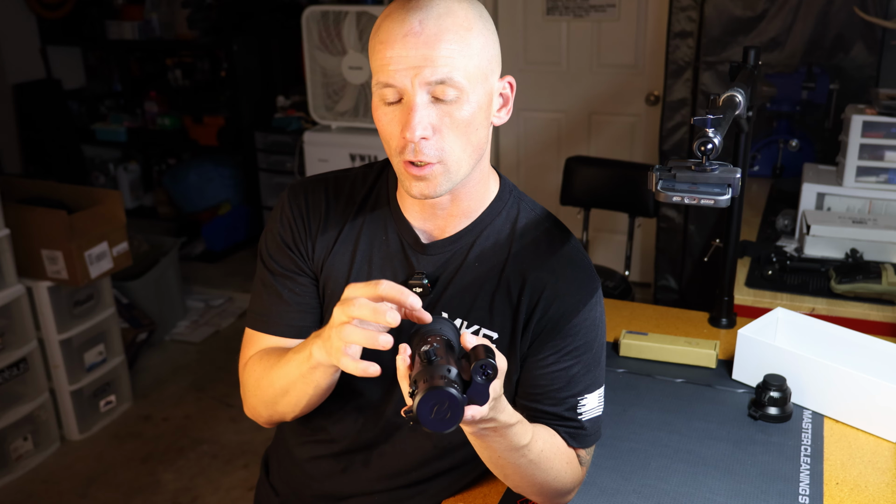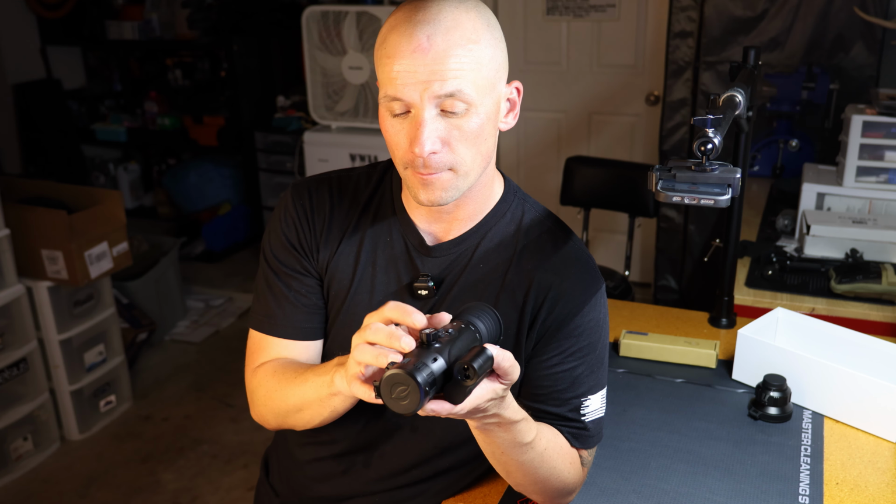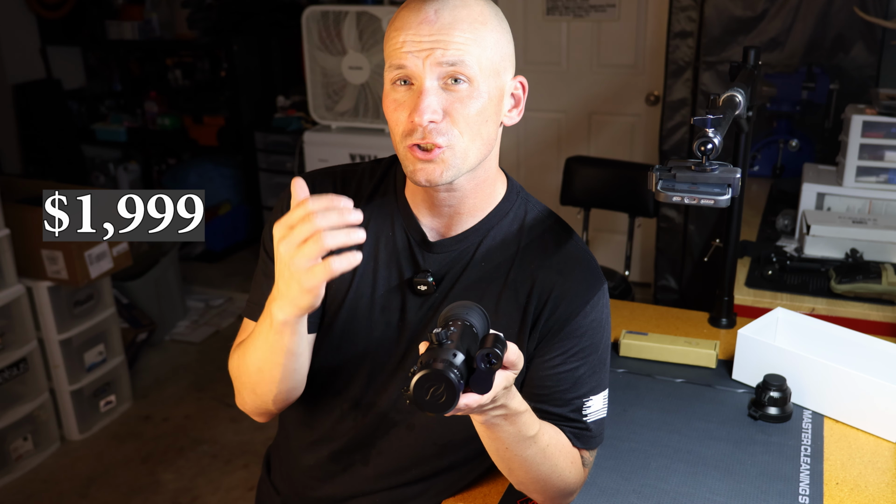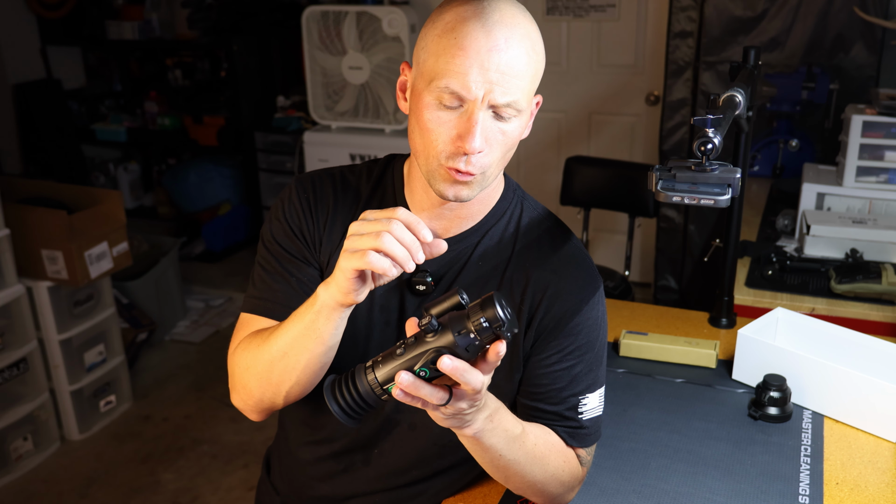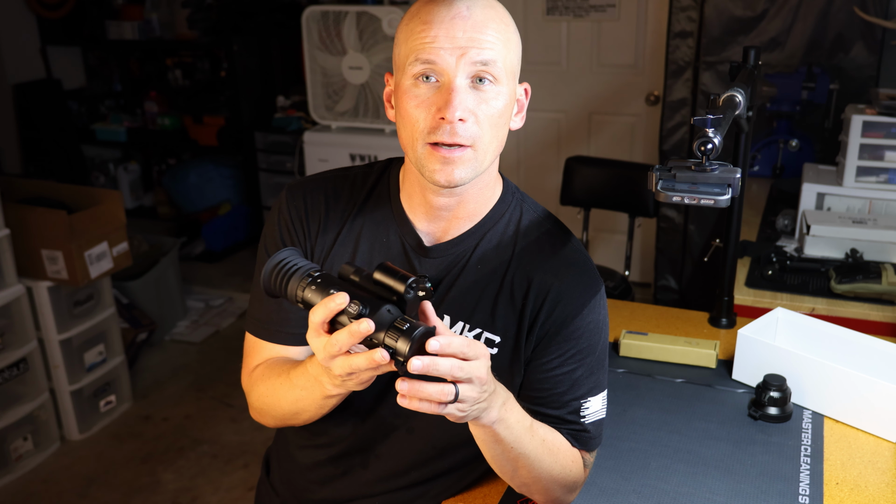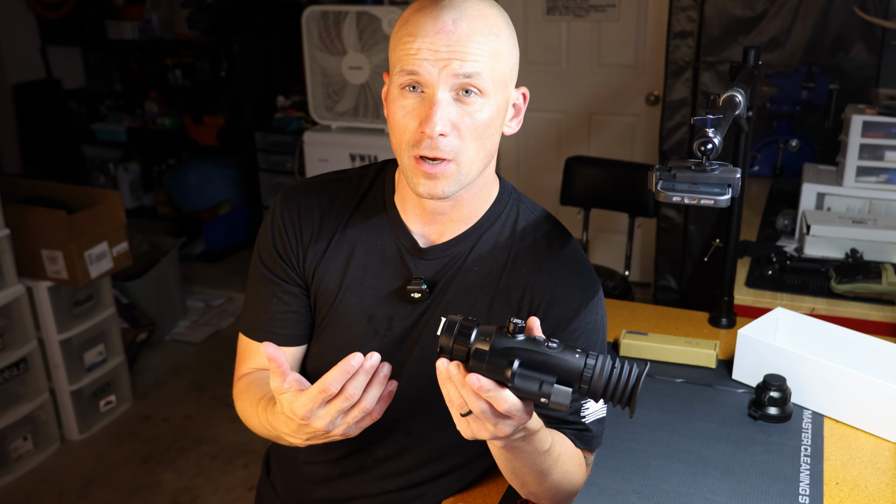Let's get into price and talk a little bit about price. I can't remember off the top of my head what this particular kit is with the 35mm lens and the 50mm lens. I want to say it's right around $1,900, but I'll put it up on the screen. But sub $2,000 for two lenses, especially that 50mm lens, with 640 resolution, it is very hard to beat. That is a really good deal.